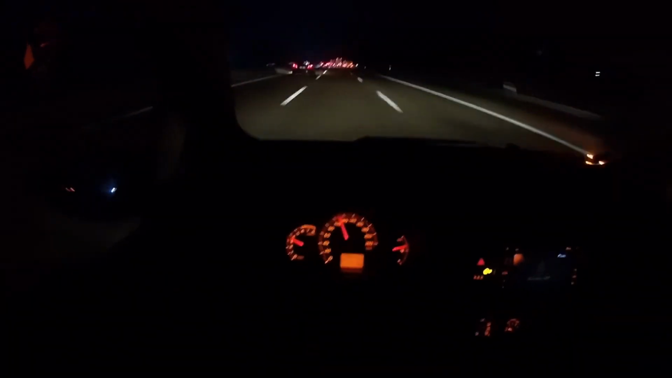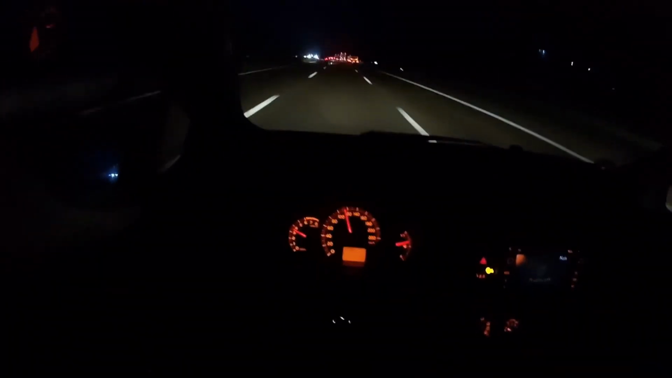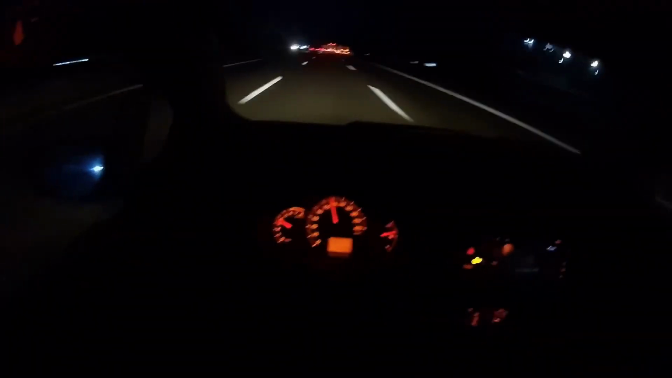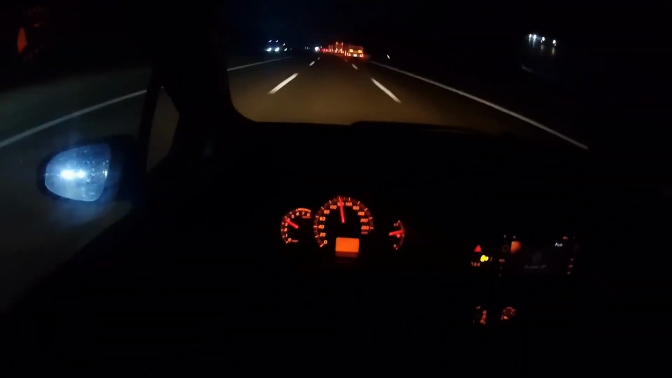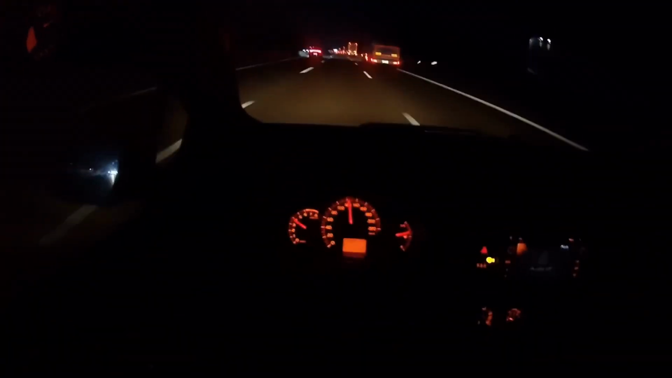Hello, welcome. Today we're on the German Autobahn at night, in nighttime traffic. Today I'll be talking to you about this. What is it? What isn't it? How do we drive? At what speeds do we go? I wanted to start the video right from the middle of the Autobahn. Now, as you can see, we're going at 130.